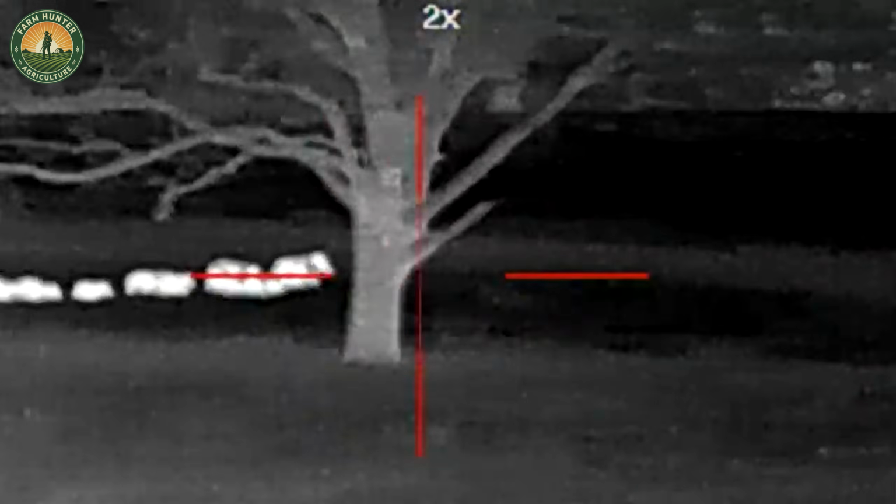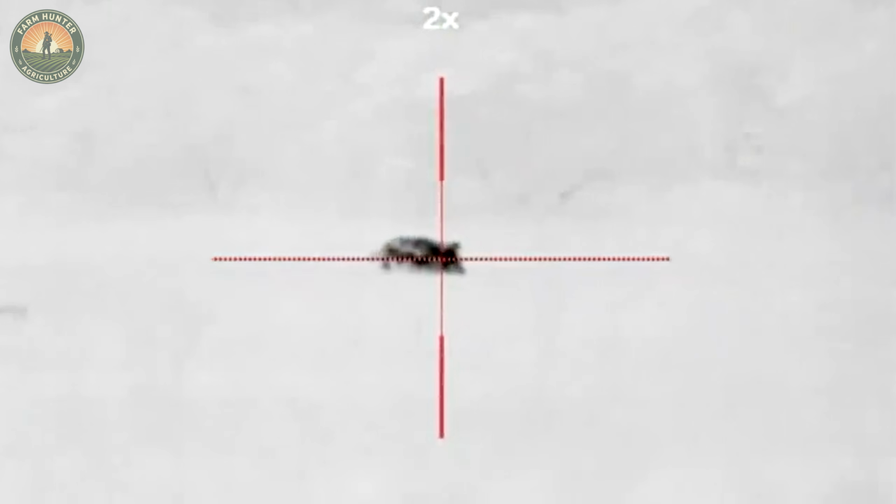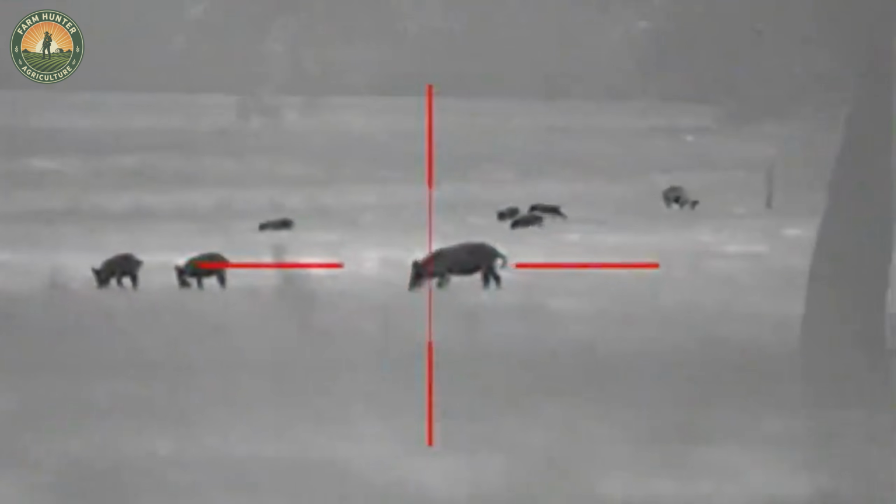Each beast loomed huge and brutal, their coarse fur throwing shadowy silhouettes in the night. Even with their sharp instincts and heightened vigilance, their cunning wouldn't save them tonight. We crouched low, absolute silence falling over us. Everything was in place. Their nightmare was about to begin.